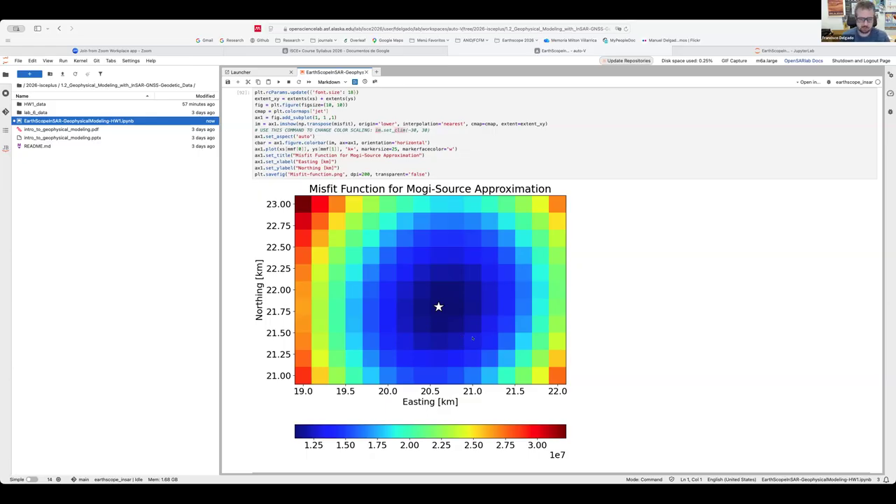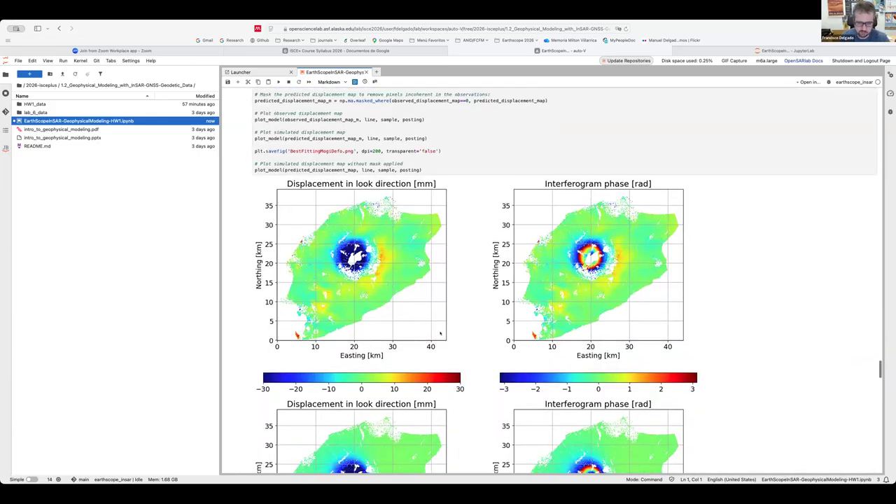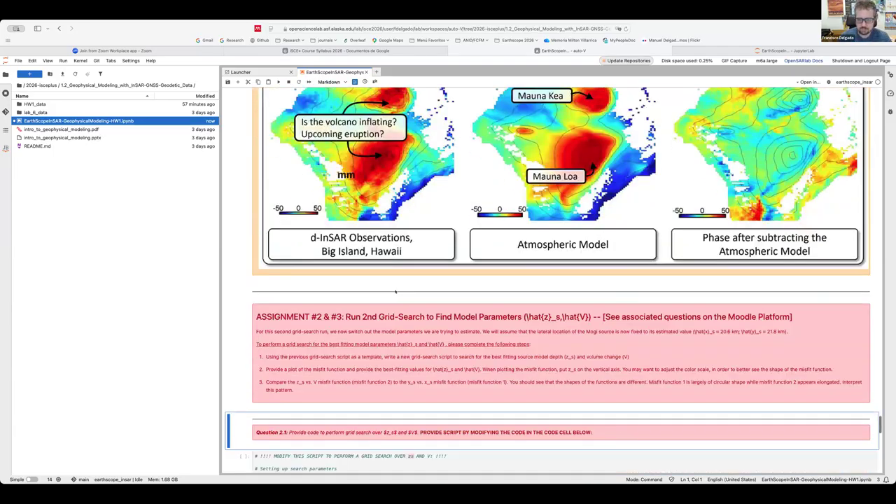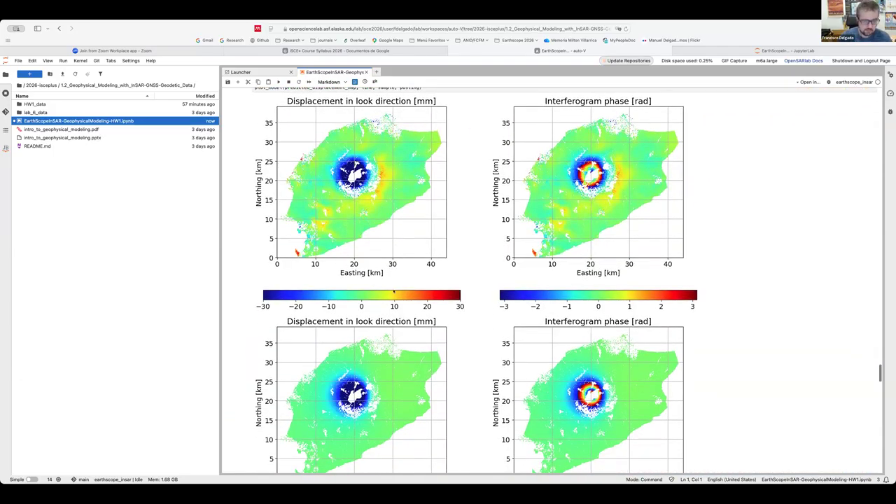So I'm happy to take questions about this quick tutorial on how to model an interferogram using Mogi. I'm open to more questions, or if people want to take a break. Well, there's time for questions and also a break. Yes, both.